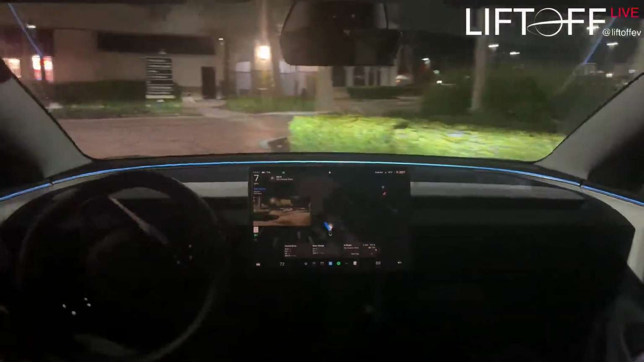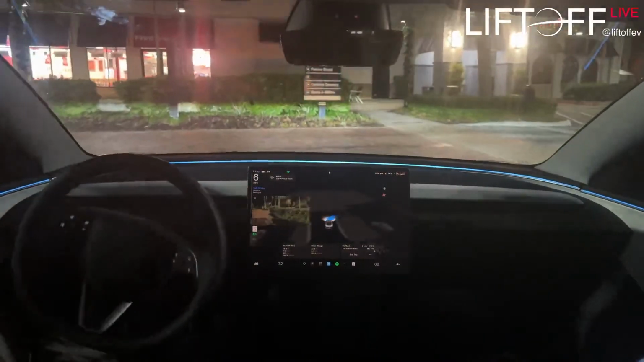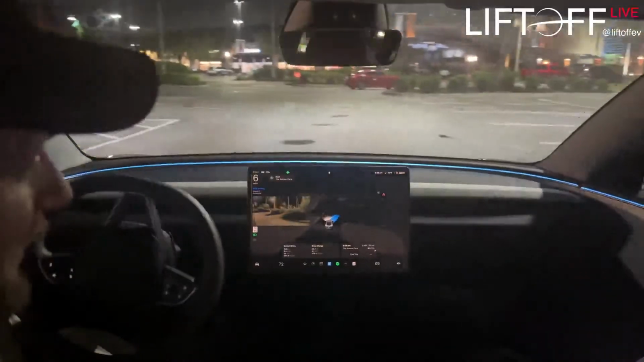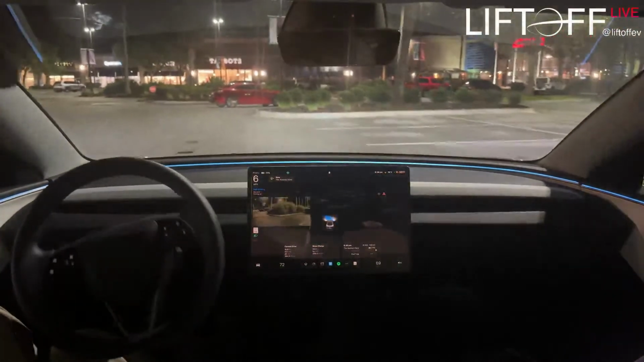I'm gonna try my best not to put my foot near the pedal in case anybody says I'm doing anything weird. I don't know if you can even see down there, but occasionally there might be some light that shines on the footwell.